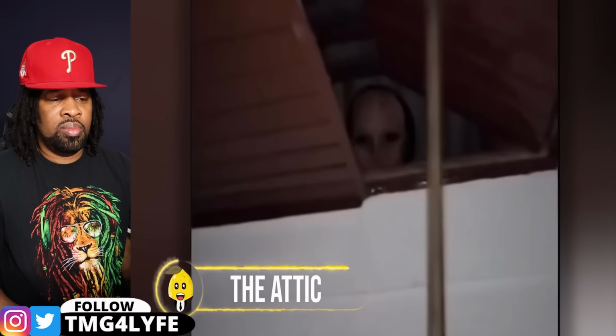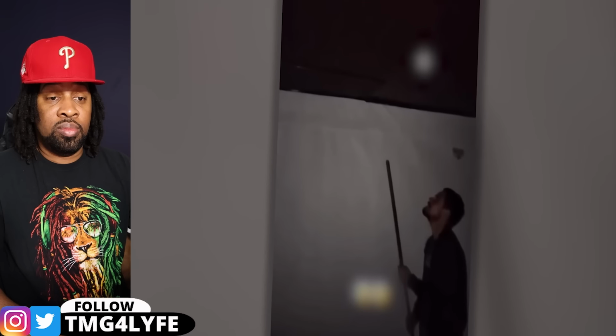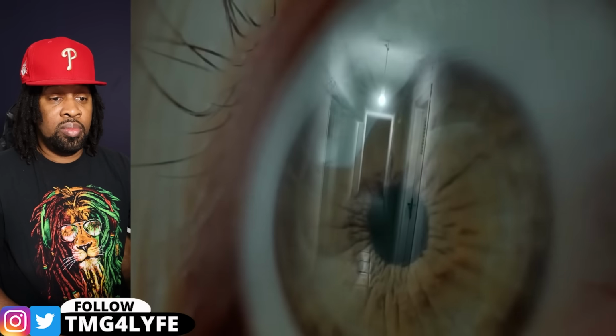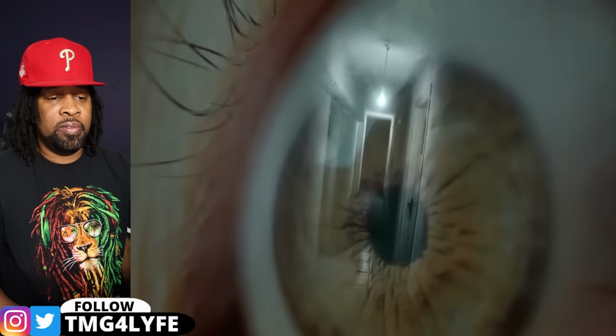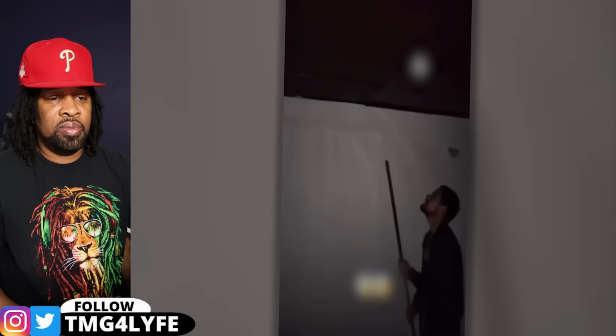The attic. These guys just unlocked a whole new level of fear. The attic fear. In the middle of the night, two friends heard strange knocking sounds in the house. They tried to ignore it, but those noises just got louder. So they decided to check it out. One of them grabbed a broom, just in case, and the second one started filming the scene. Following the sound, they realized it was coming from the attic. Carefully, one of them lifted the attic door, and what they saw, they would never forget.